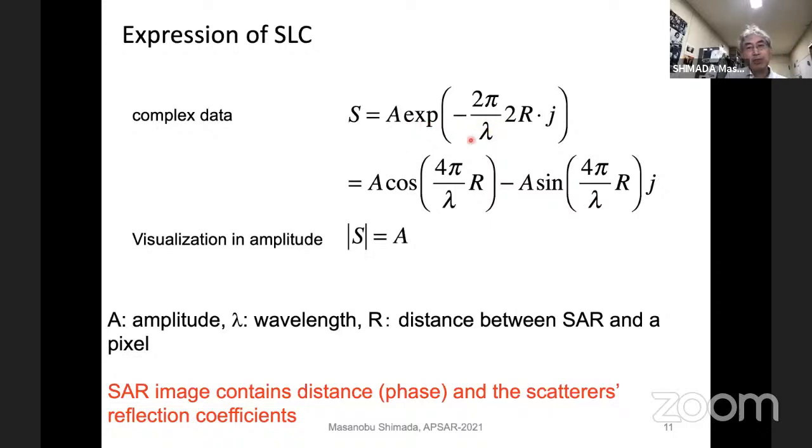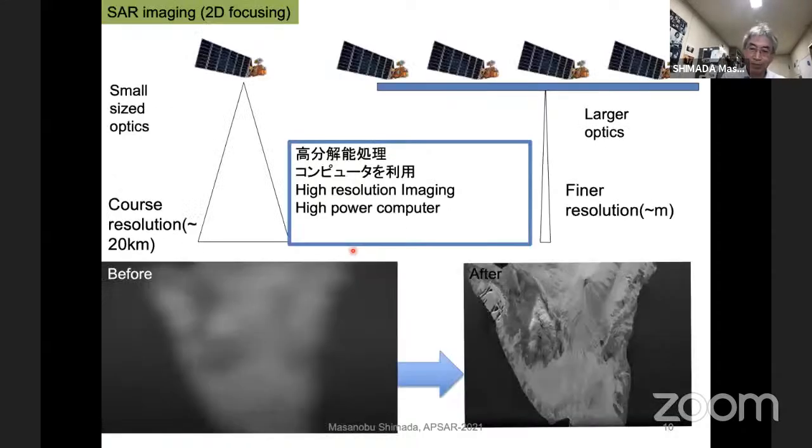And this one is expanded to the cosine component and sine component, something like that. And this image cannot be visible. But when we take the absolute value, here the amplitude, in this case we can visualize the image, like here. But normally, a complex image cannot be visible.